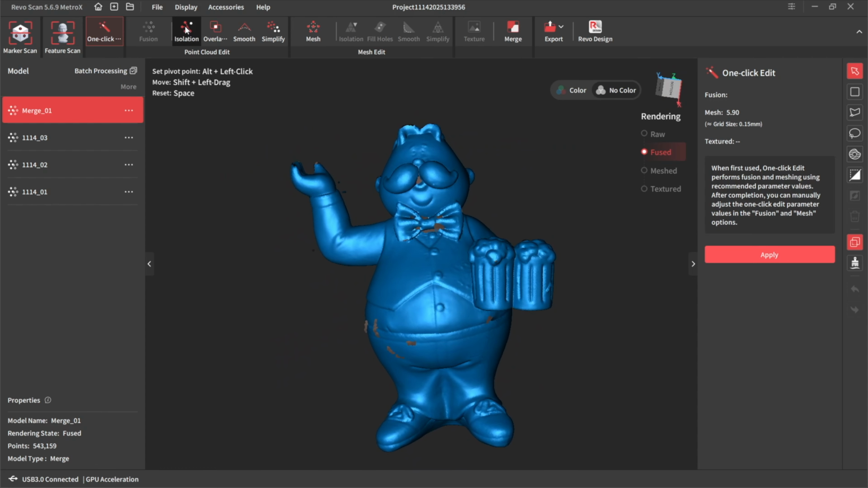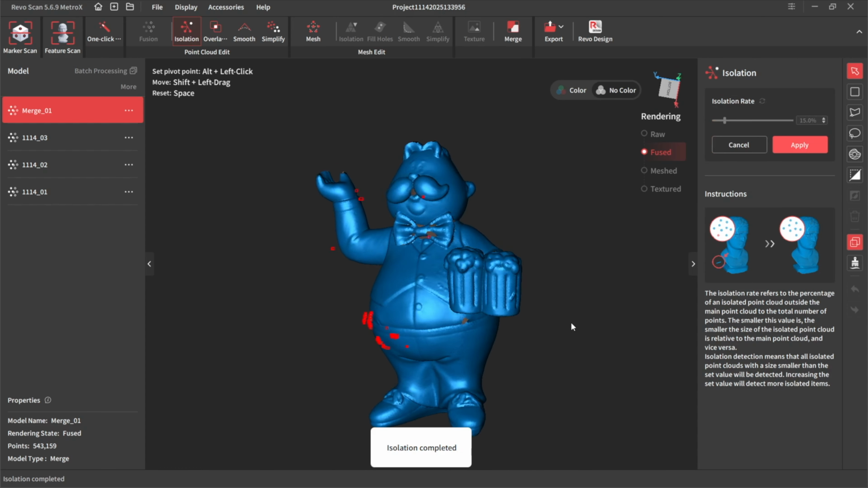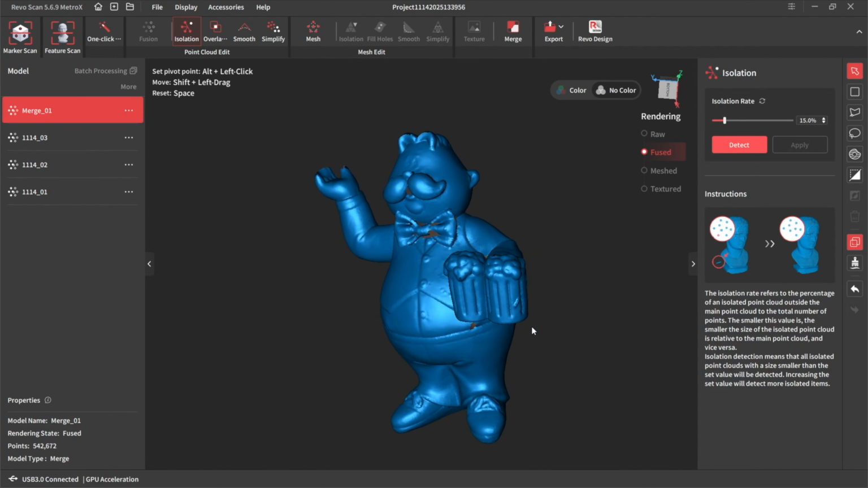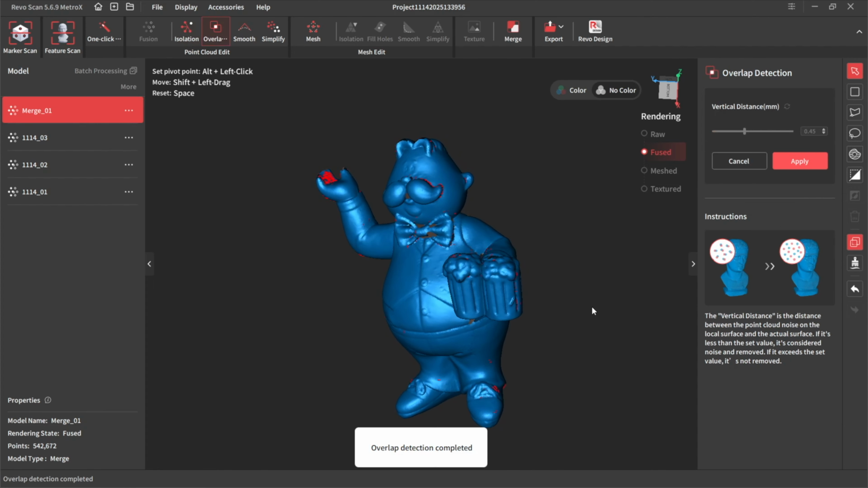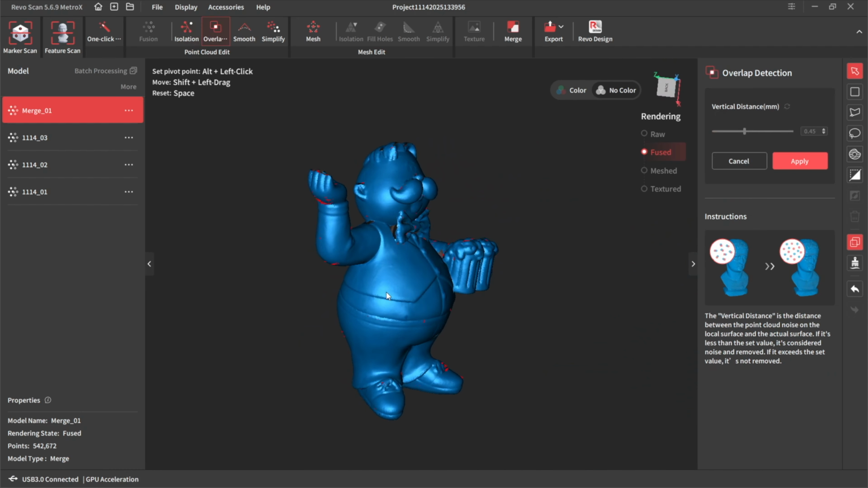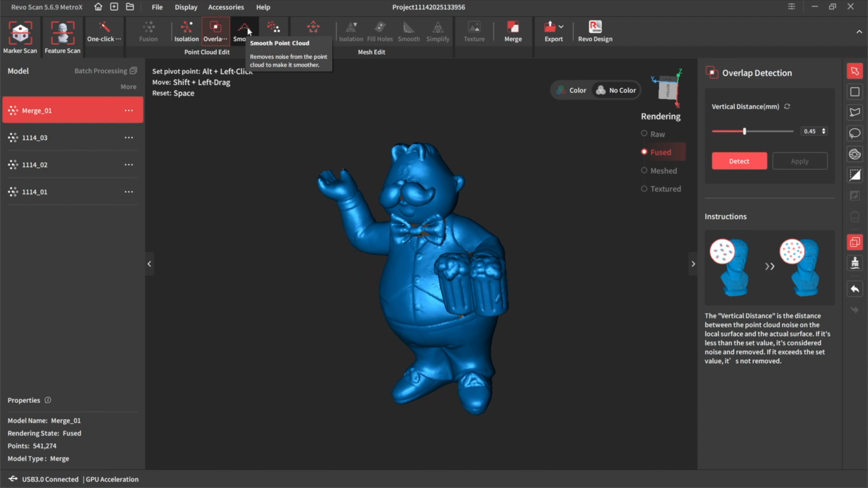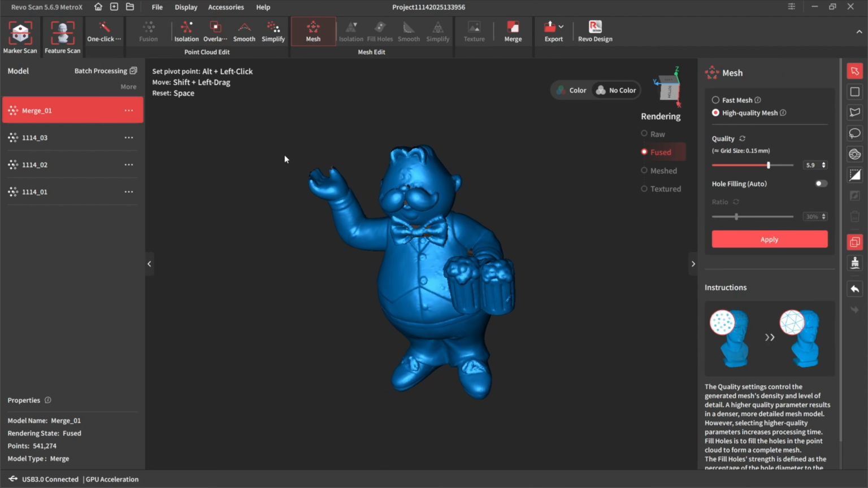Okay then, tidy up. Isolation. So let's find bits that are floating and shouldn't be there. Delete those. Now because we have merged 3 scans together, we do what's called an overlap. Which basically is where the software thinks, oh, those bits are overlapping and they shouldn't really be there. So basically it thins those out. I never like to do smoothing and simplify within the fusion model. I like to do that within the mesh afterwards.